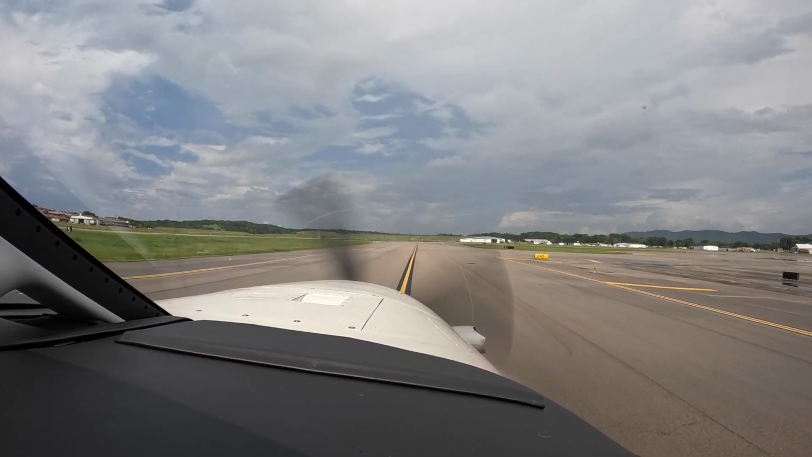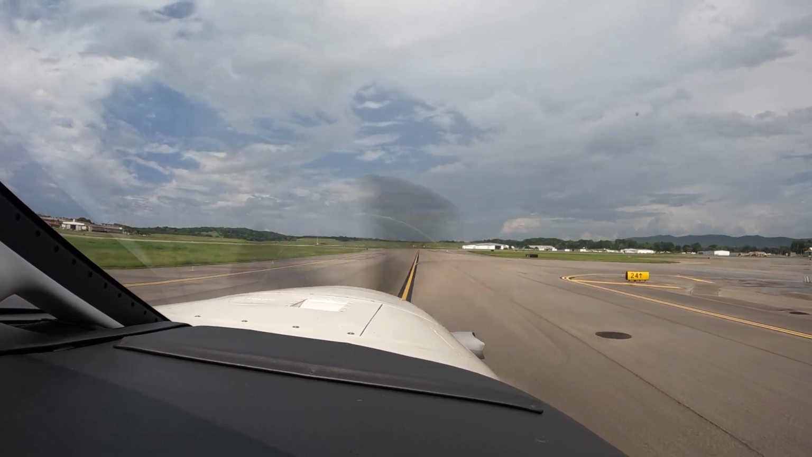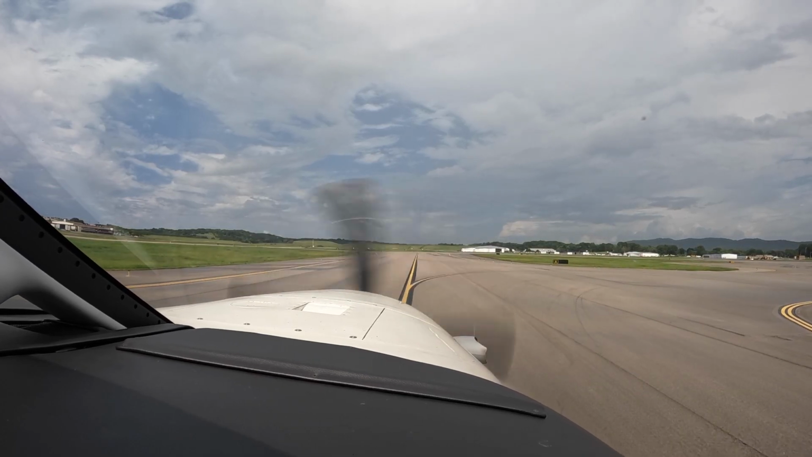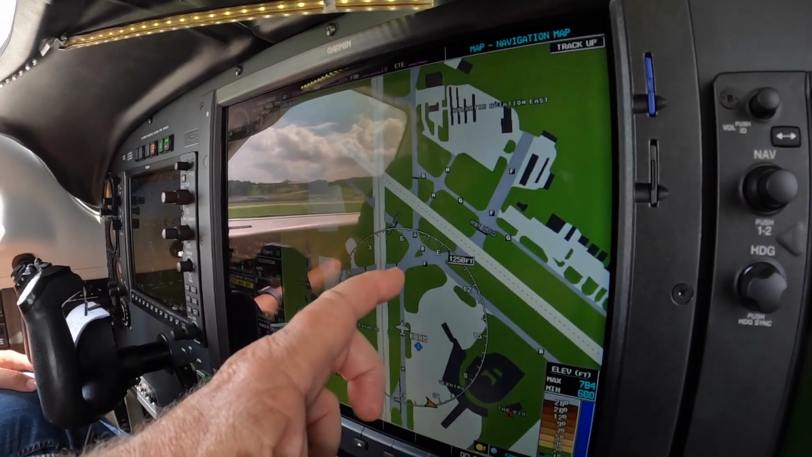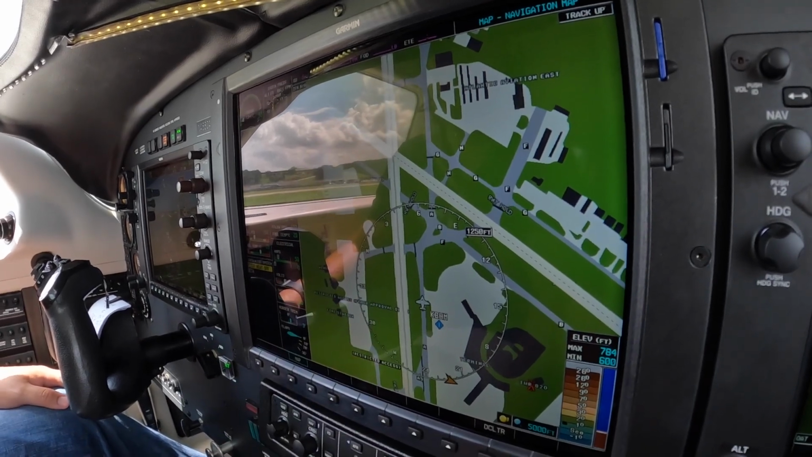All right, so I'm going to press and hold the clear button and give you the map, and I'm going to zoom in on it so you can see where you need to hold short. So we're coming through this little intersection here, staying on Alpha, and holding short of 36.